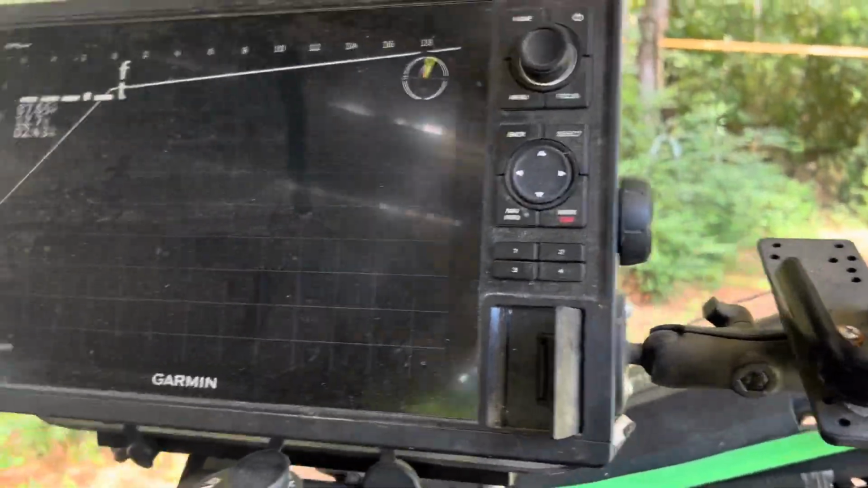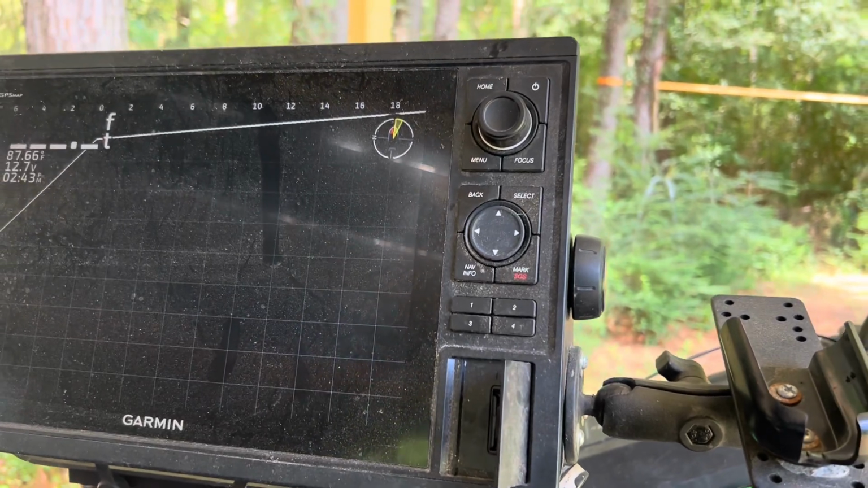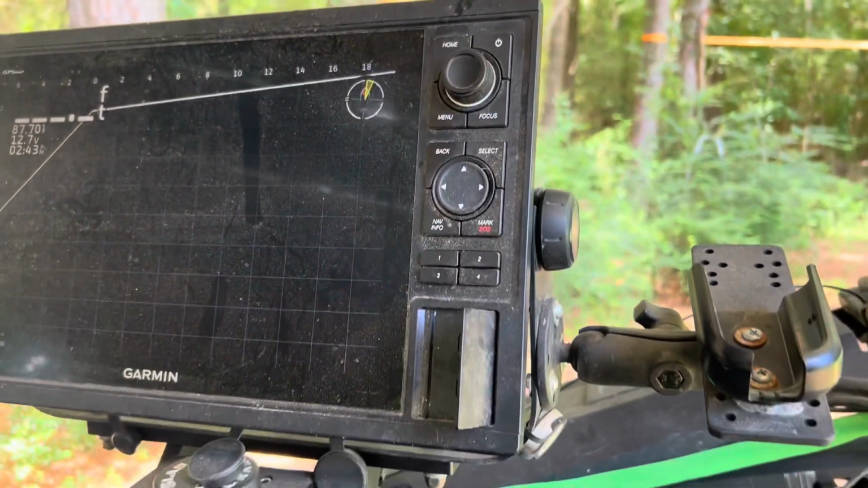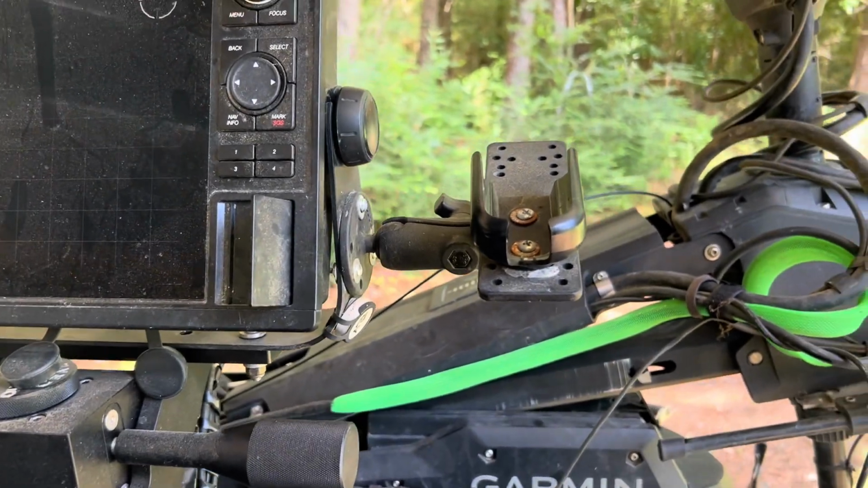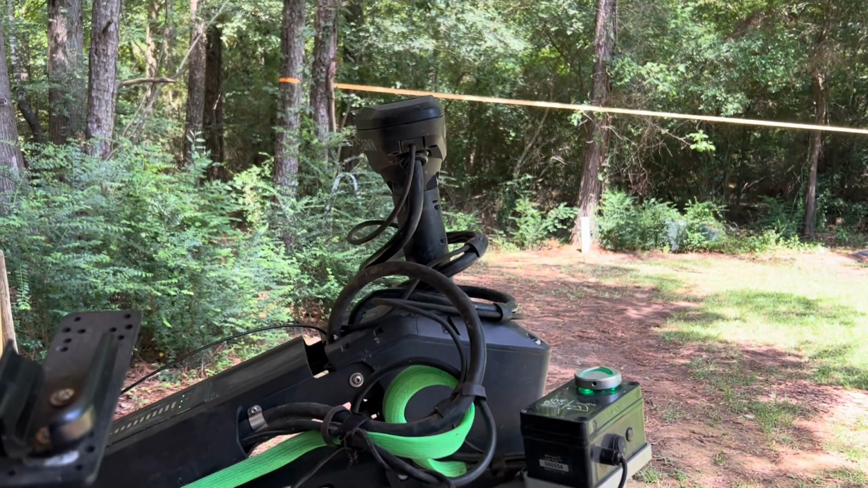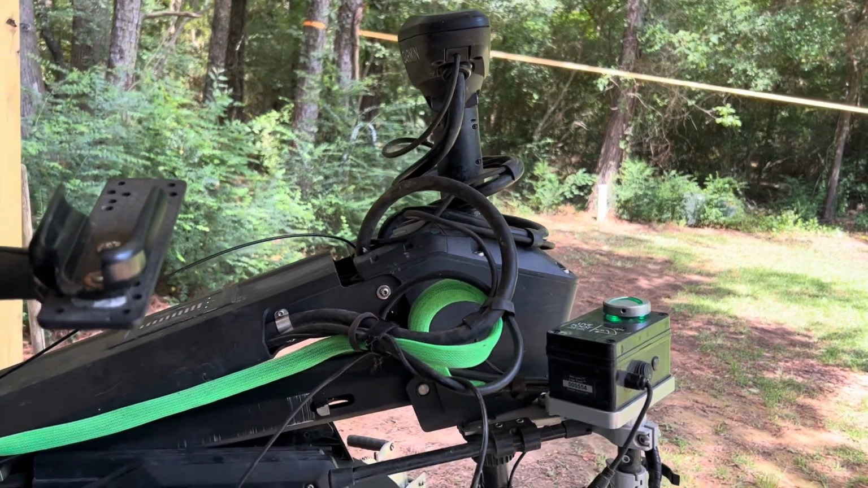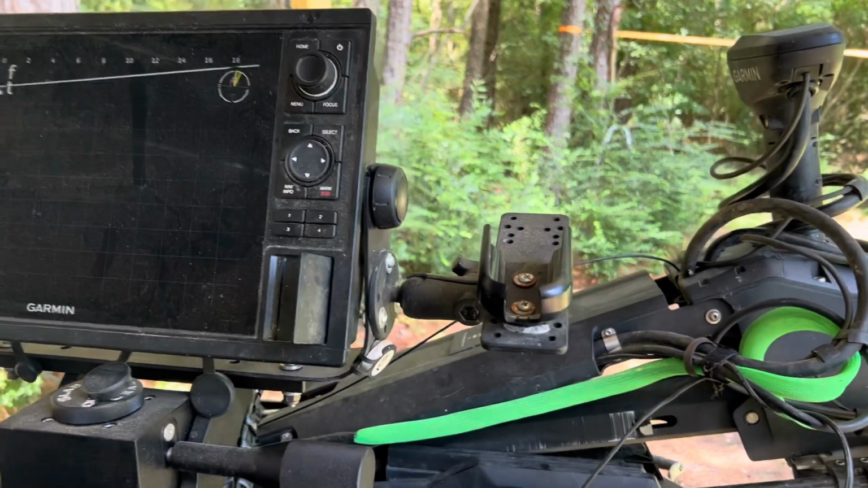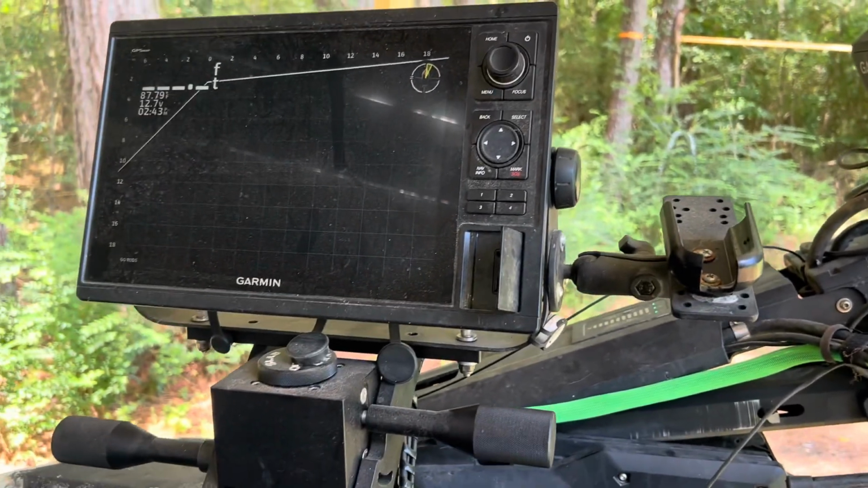What I have done is offset the transducer 45 degrees to the right. Now, what that does is that allows you, for example, if your trolling motor is turned to the left and your mount's kind of kicked out to the right, you can change these back and forth to make sure they perfectly mirror the trolling motor.